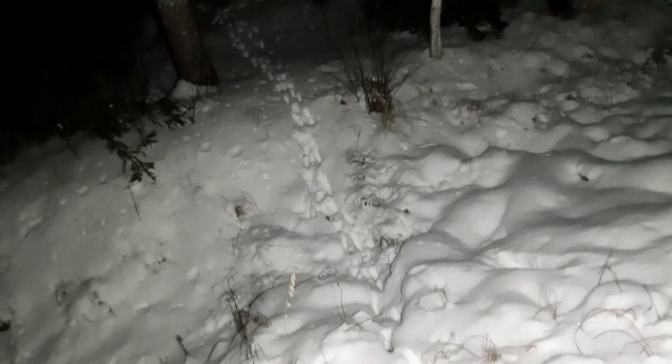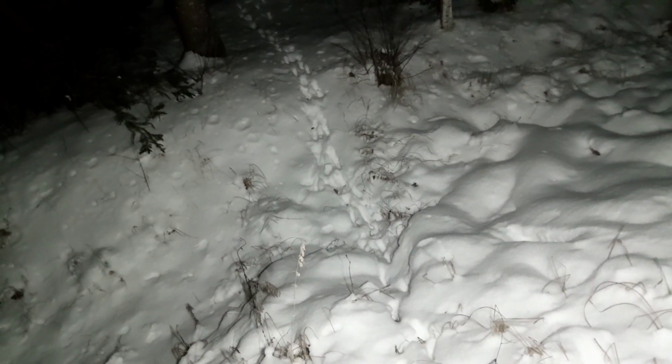Let's go check it out, everyone. What have you found? Okay. We got this track, and we got that track over there. That one looks more dense. Let's check it out. So, we're again looking at deer. But this path is pretty walked through. Several deers walked here.